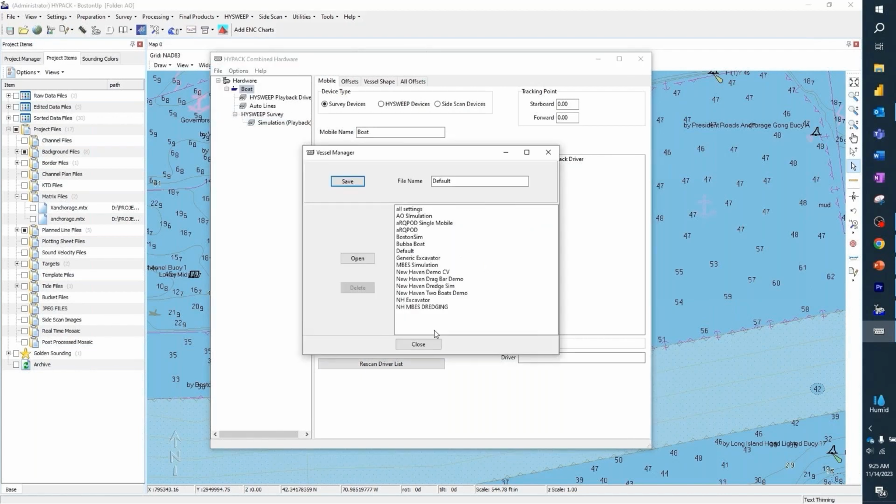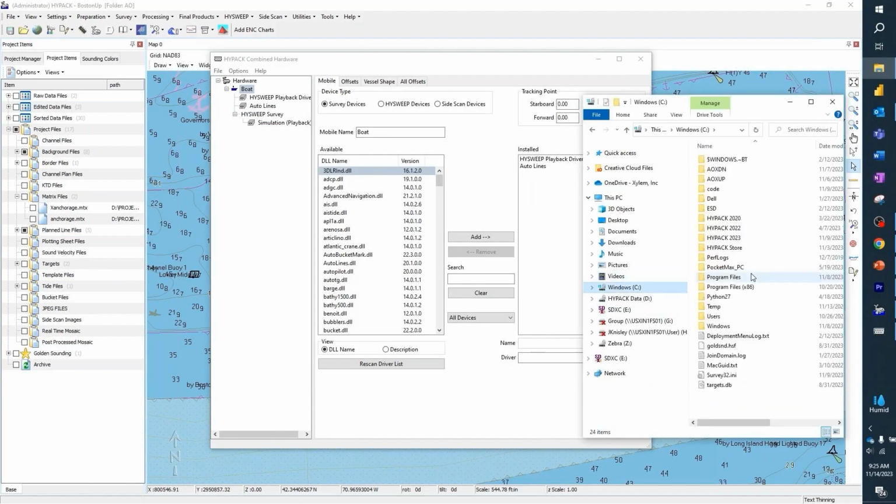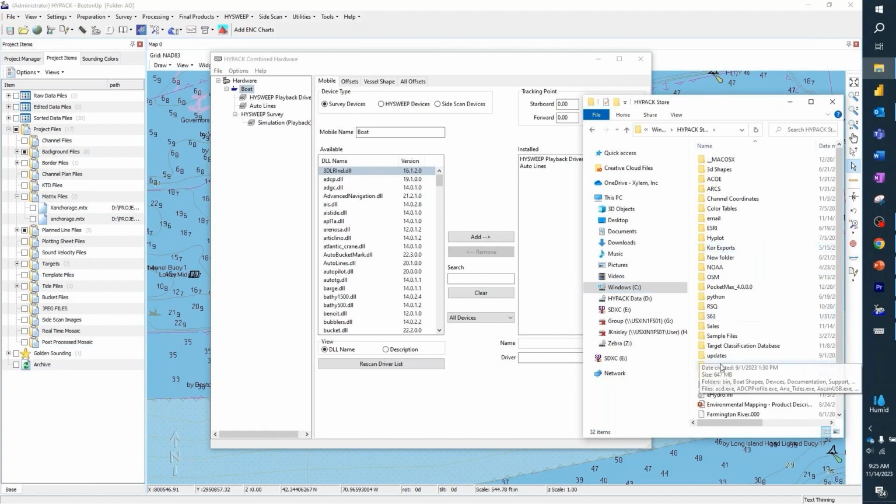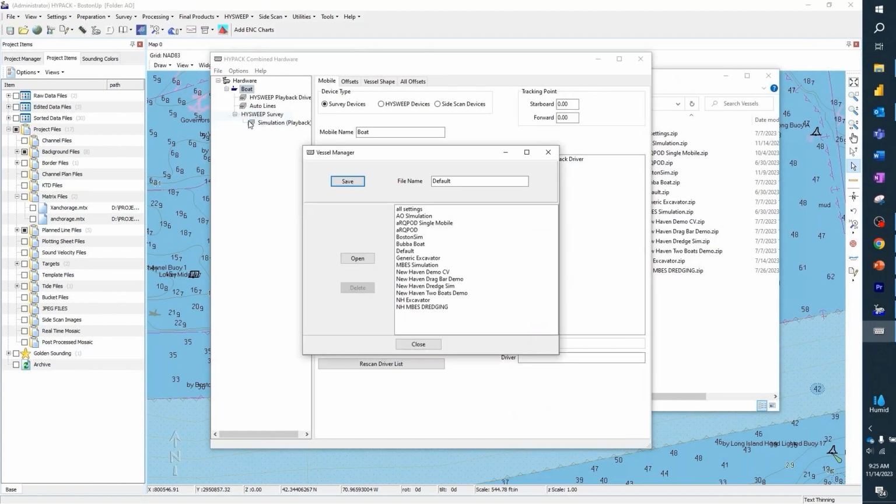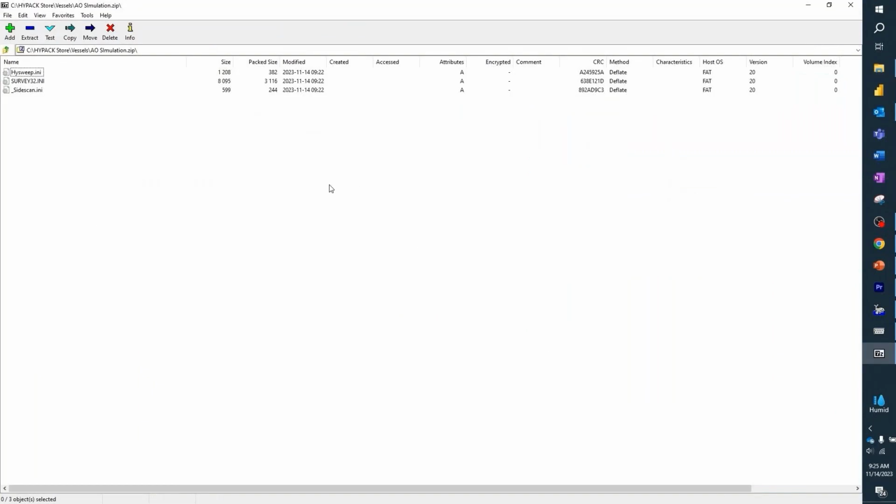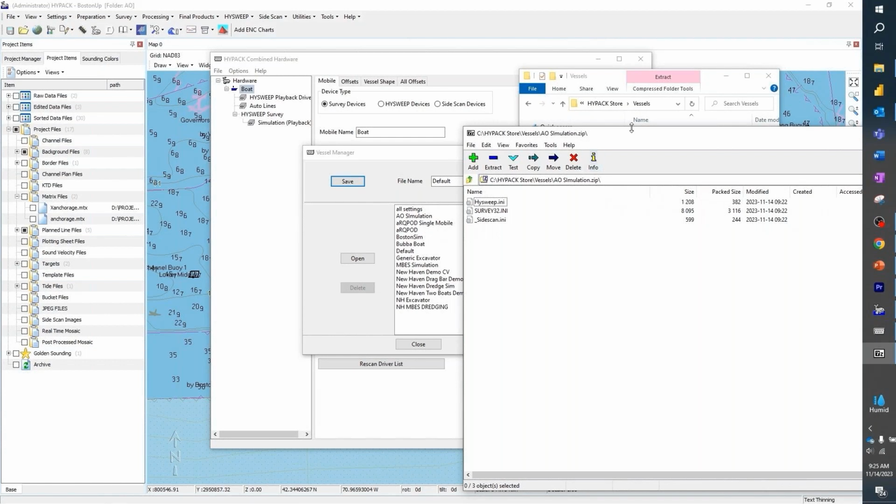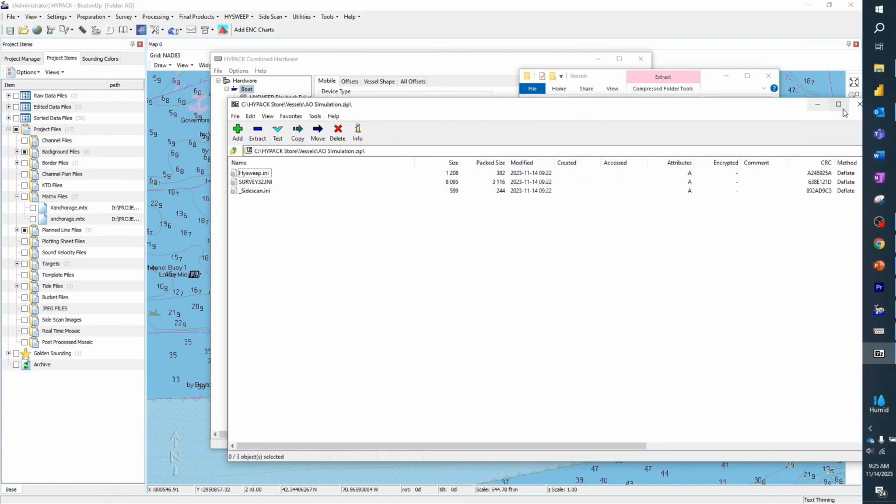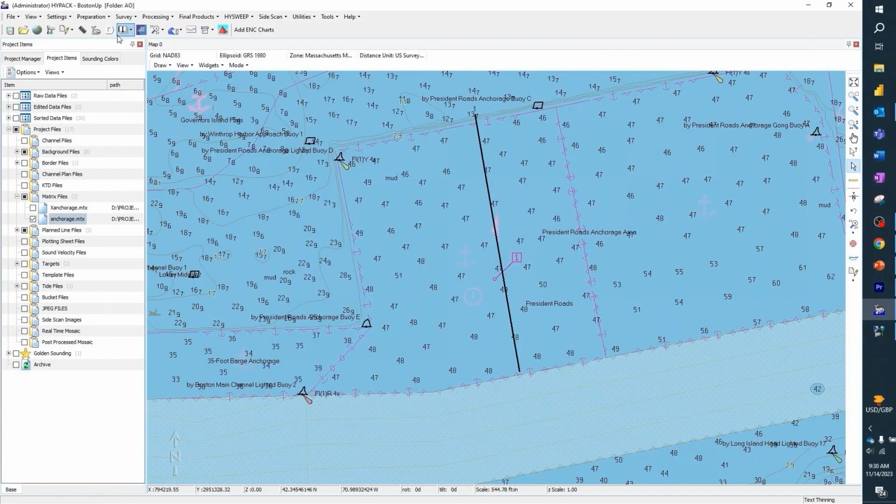One thing about this vessel manager is that it stores your information. I'm going to go over here, to the HYPACK store and the vessels folder. It's going to zip up 3 files. And you'll notice that every one of the zip files is listed on the left-hand side in the vessel manager. If I open up one of these, I'll open up the simulation and show you inside. There are 3 files in here: HYPACK INI, Survey INI, and the Side Scan INI. So I can configure a vessel to have whatever hardware I want it to have. And then if I need a different configuration, that's what I can do.